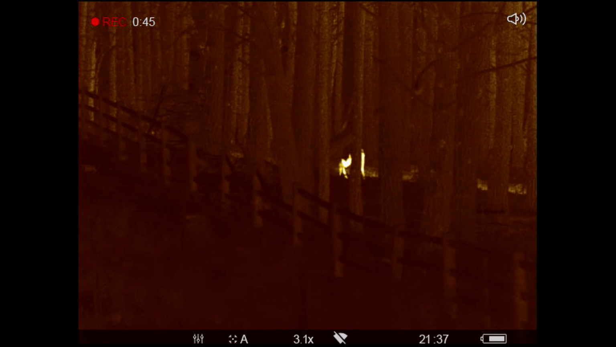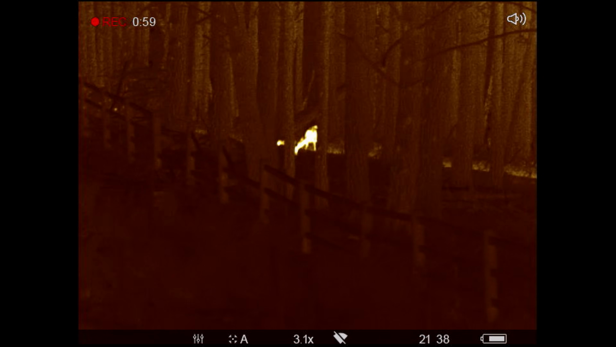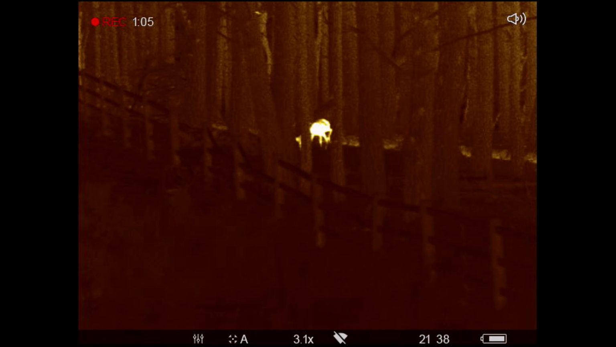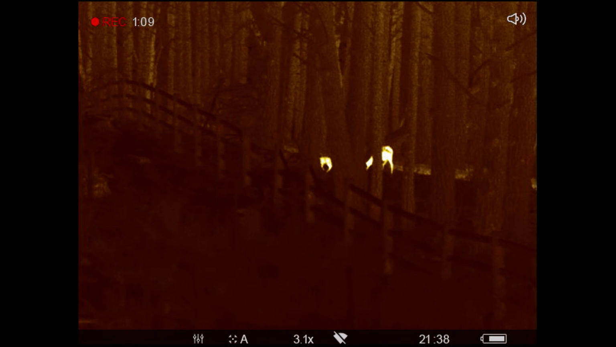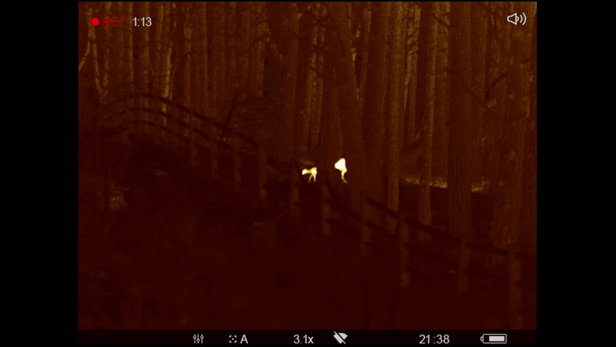Whilst walking past this wood, I did a quick scan just to see if there was any rabbits in there, and I managed to catch this Roe Doe with a youngster. It was great to see. I'll let you see this little bit of footage before we move on. It's not all about pulling the trigger, and you get to see some fantastic sights when you're out, especially when you're on your own and it's quiet.